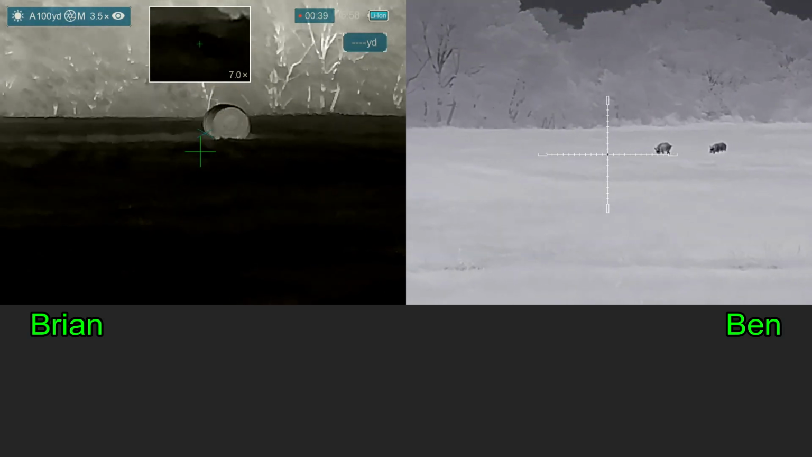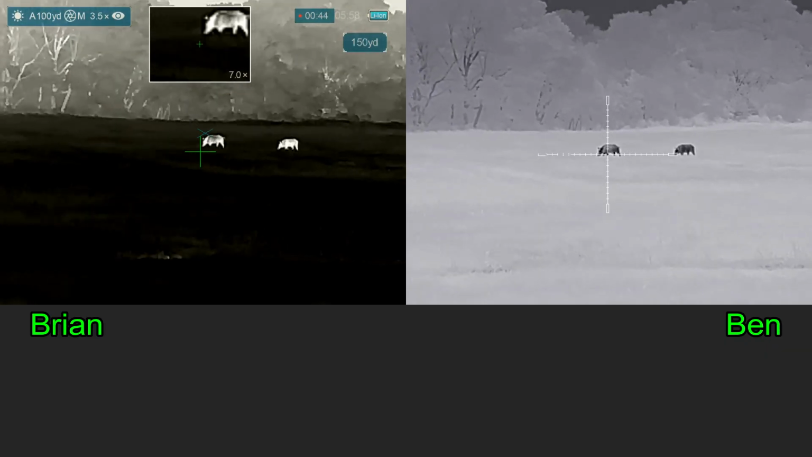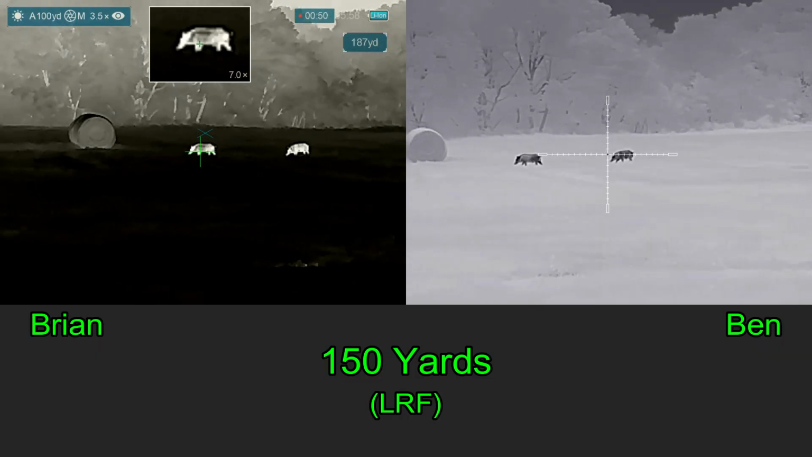As I'm on the left, I'm going to be shooting at the hog on the left. Ben's going to be shooting at the hog on the right. We've got hogs in a sounder up on a field way off to our left, I don't know, maybe 100 yards or so. Alright, here we go on these 2 boars.